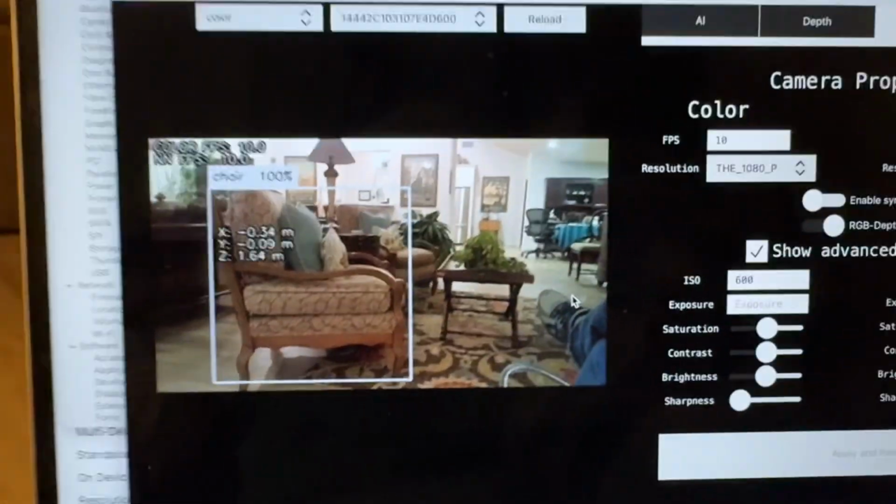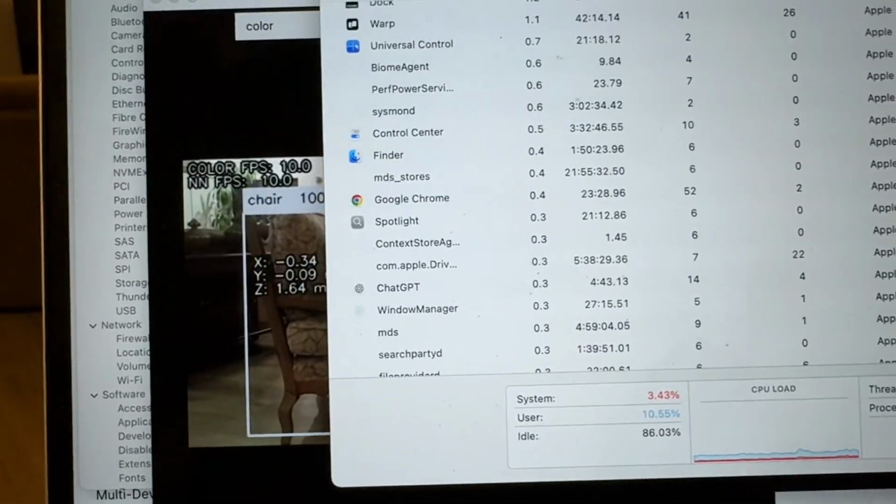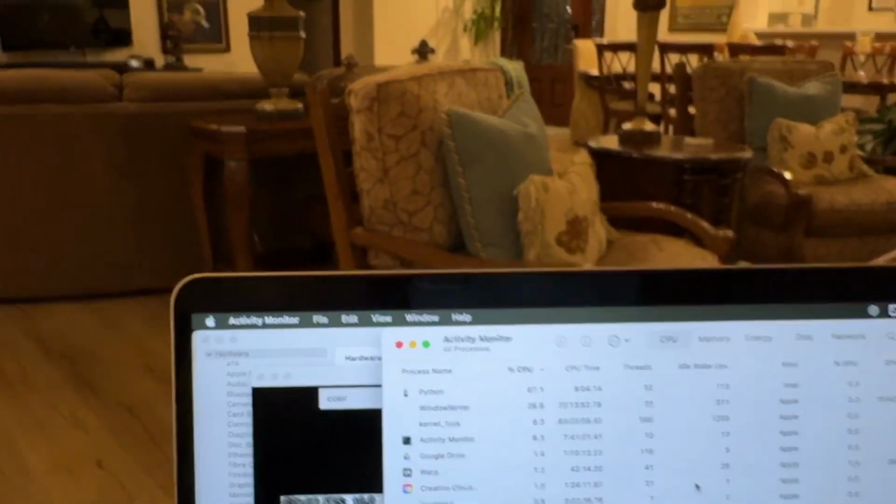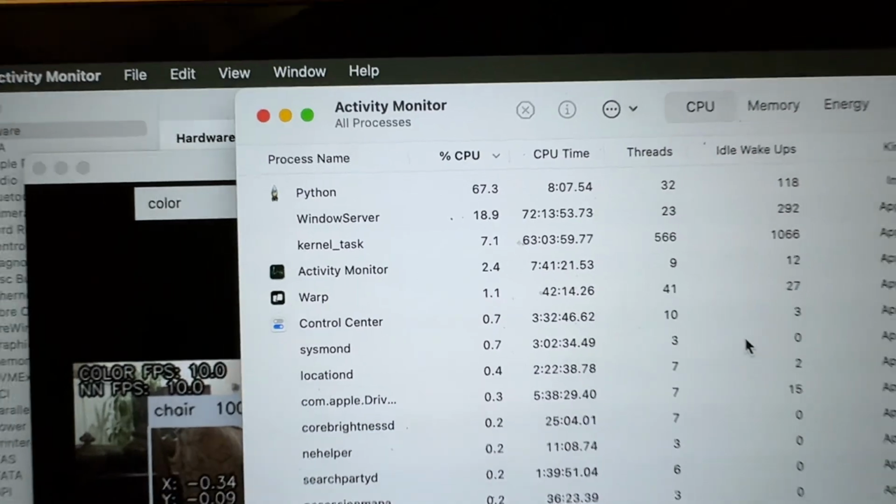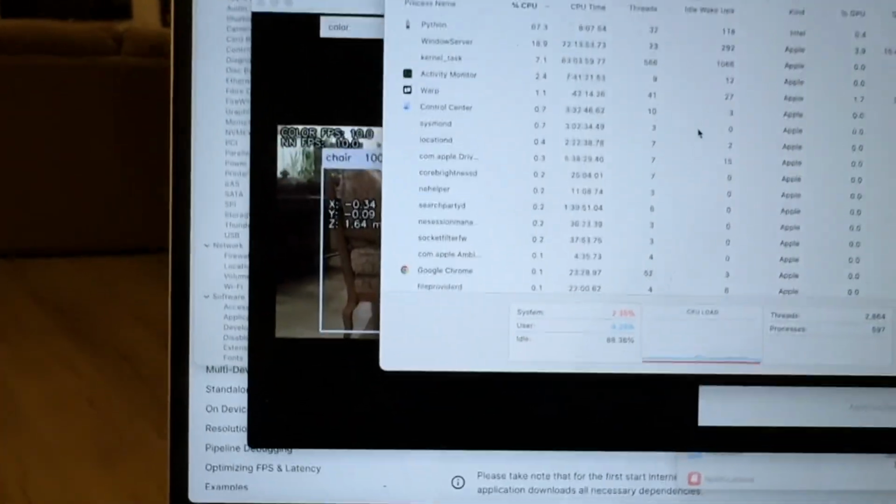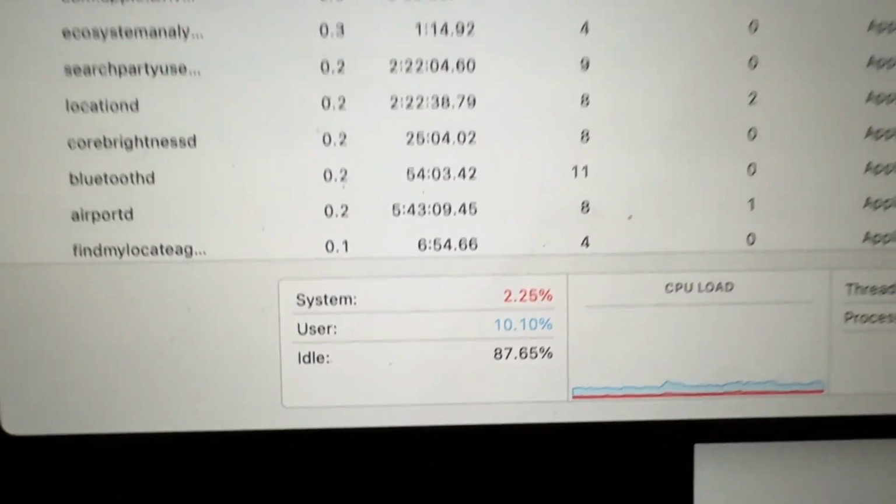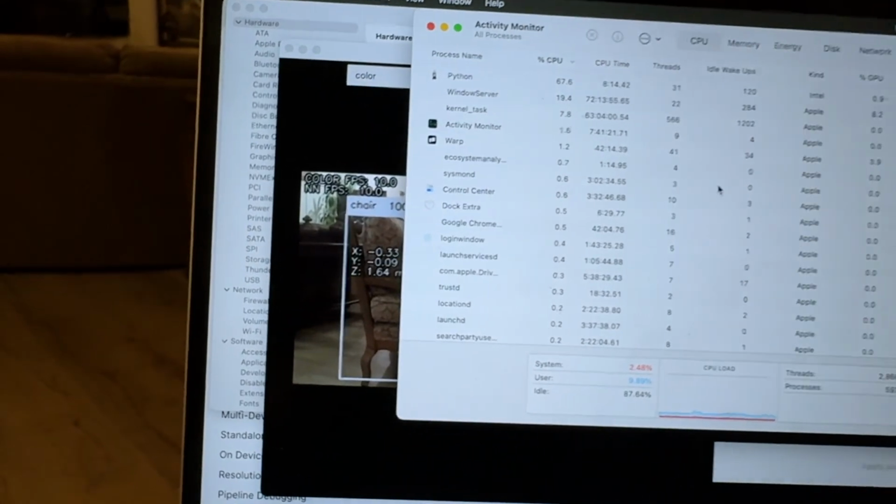It's actually doing this at 30 frames a second at 1080p, and the activity on my M1 is, well, it's kind of hard to see it here. It's using 67% of one of the processors. I have 8 on my MacBook Air. So the net is, we're using about 12% of the compute power of my MacBook Air doing this process.